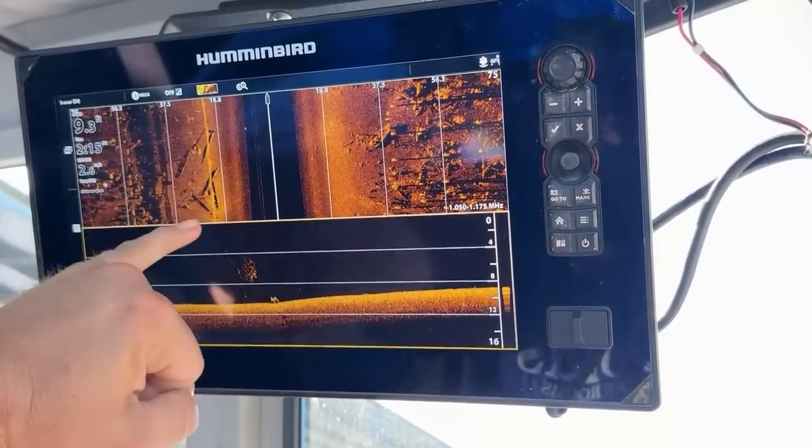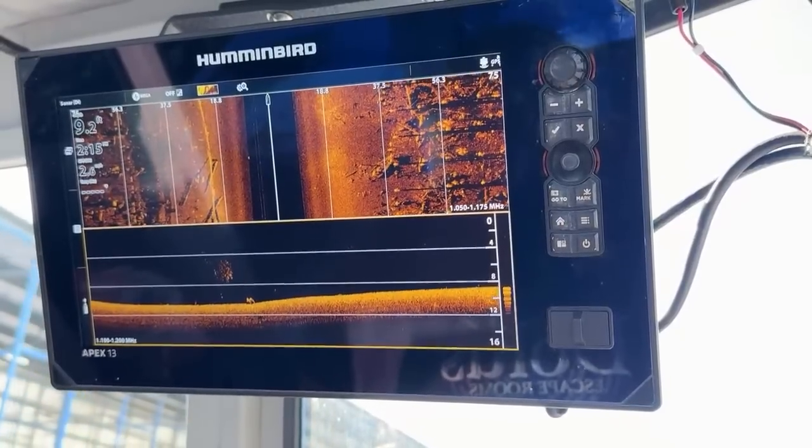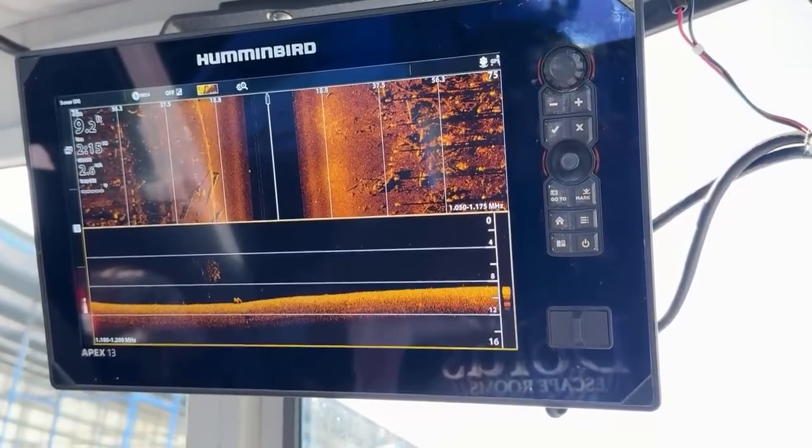So a lot of this is just debris underneath the docks. Looks like they probably had a bad storm here. And a lot of things.